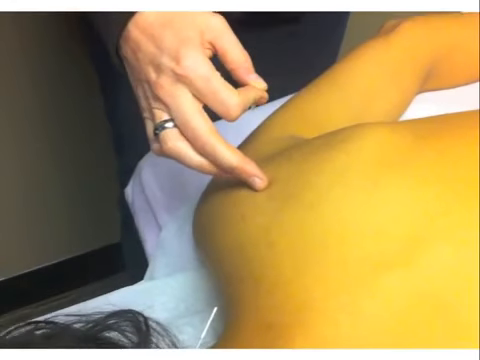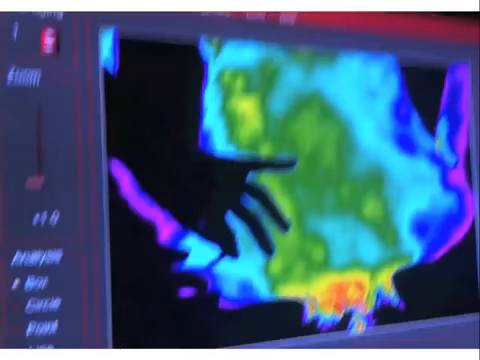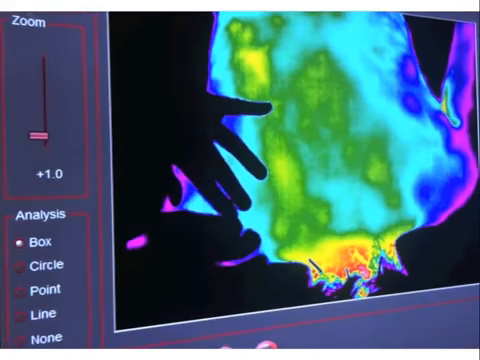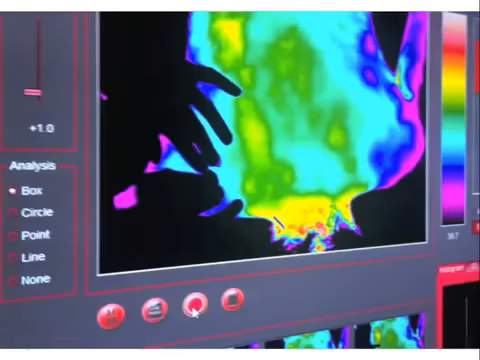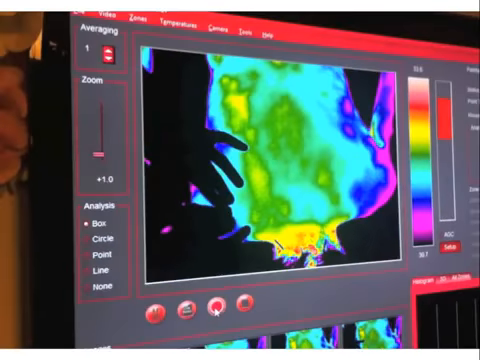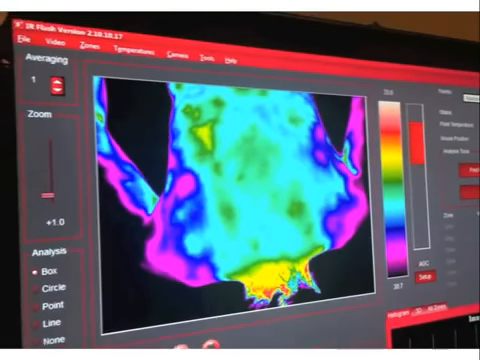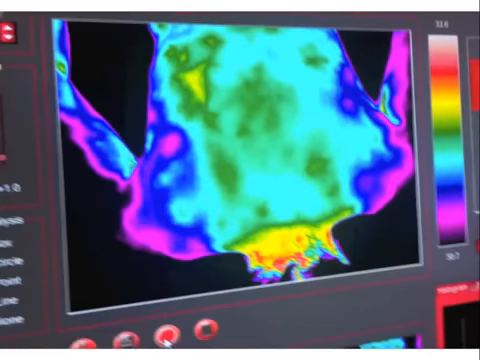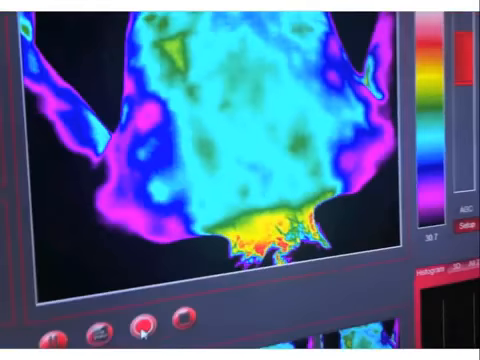Now the therapist is using the video screen to locate the focal heat associated with the small intestine point in the upper right scapula. You can see how precise the needle placement can be. This video shows the after effect of needling the point. Notice how cold the surrounding shoulder blades became in the purple after this segment of the treatment.